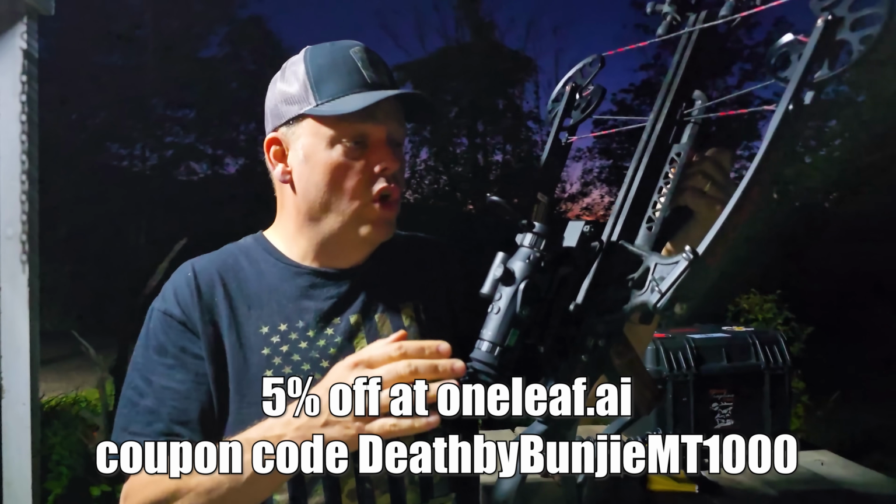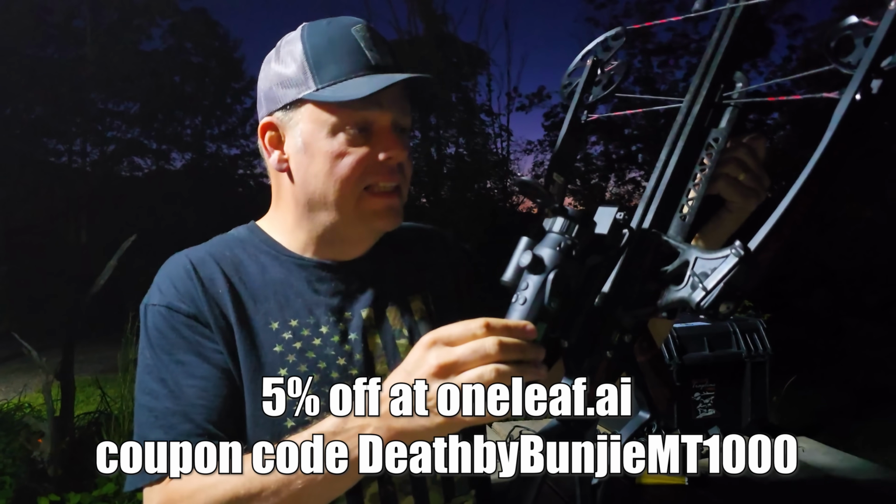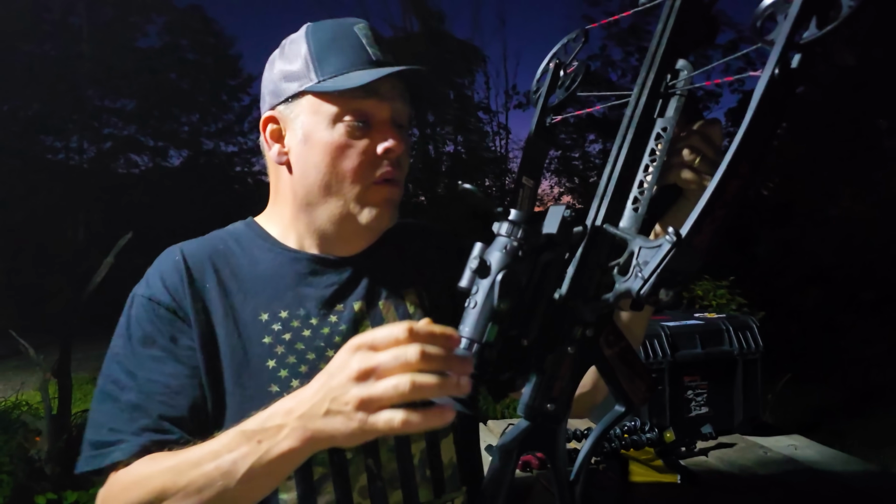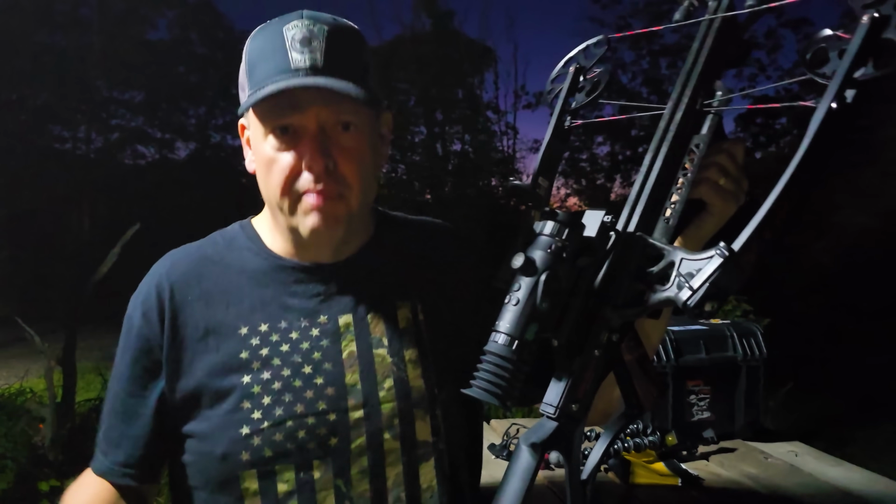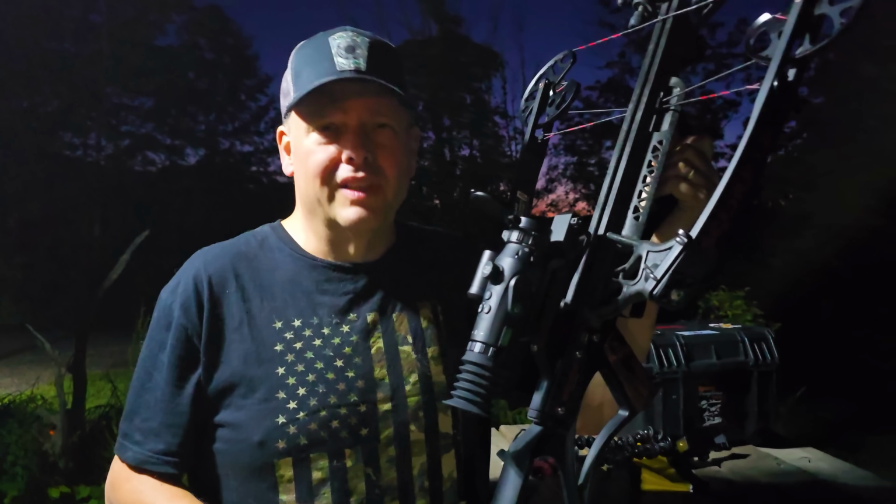This is a pretty cool scope. I really, really like this. I'm glad that they sent this to me, and I'm having fun with it. We might have to schedule something. The only problem with predator hunting is it's late at night and I'm usually in bed. And it's going to be something that we do when it's cold, Genevieve.